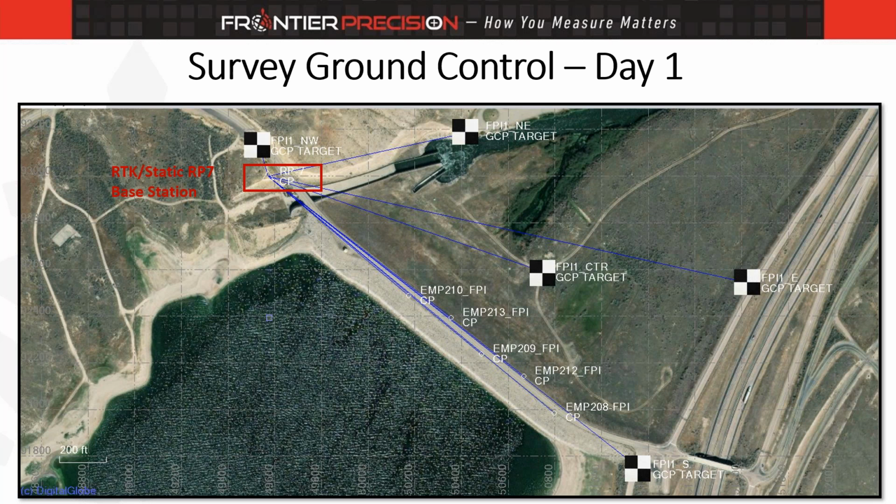And like Kyle mentioned, we had 5 main control points. Keep in mind, this is PPK, and the benefit behind PPK is that we can do forwards and backwards processing. So with RTK, you get a position at an instant in time. With PPK, we can take that forwards and backwards.